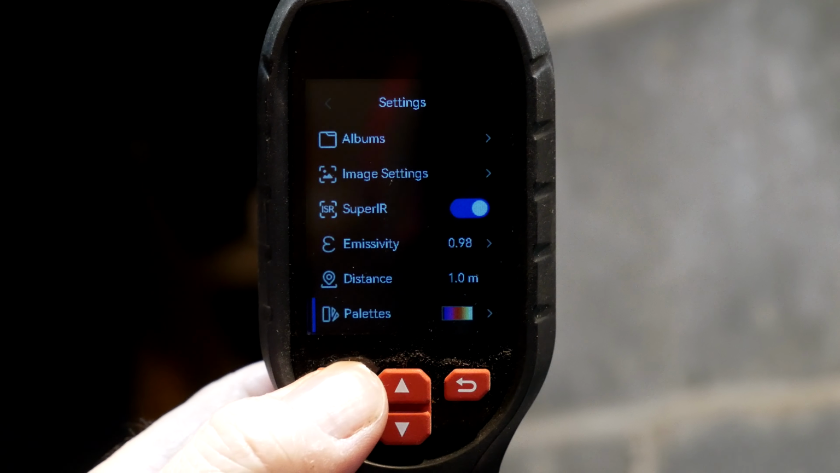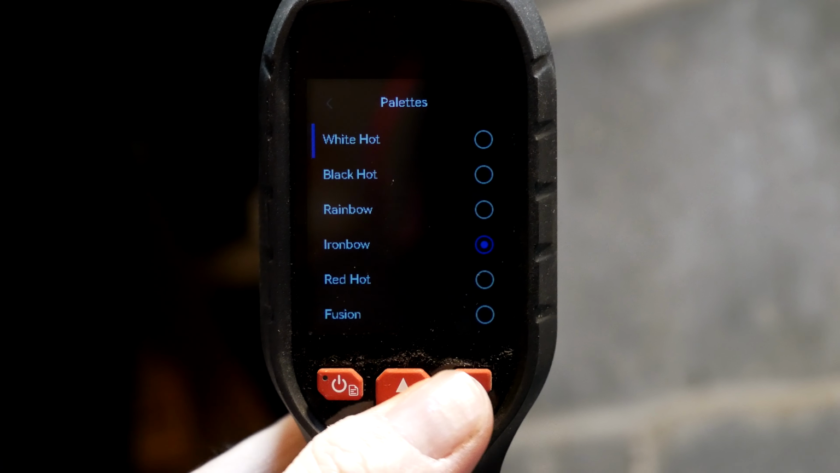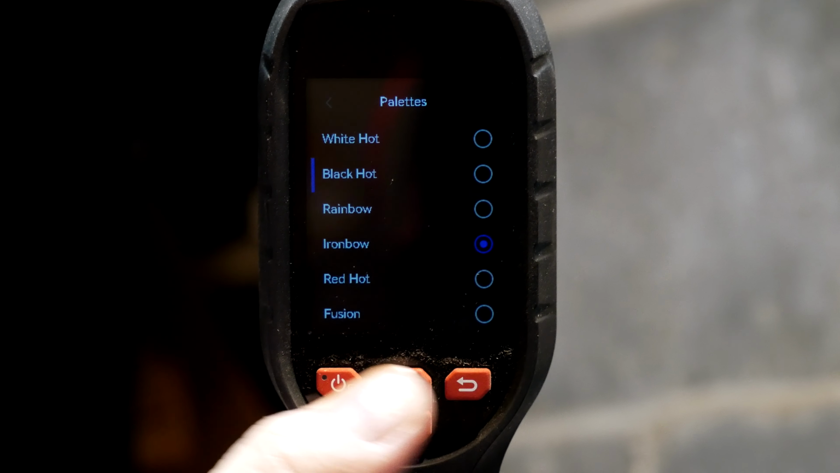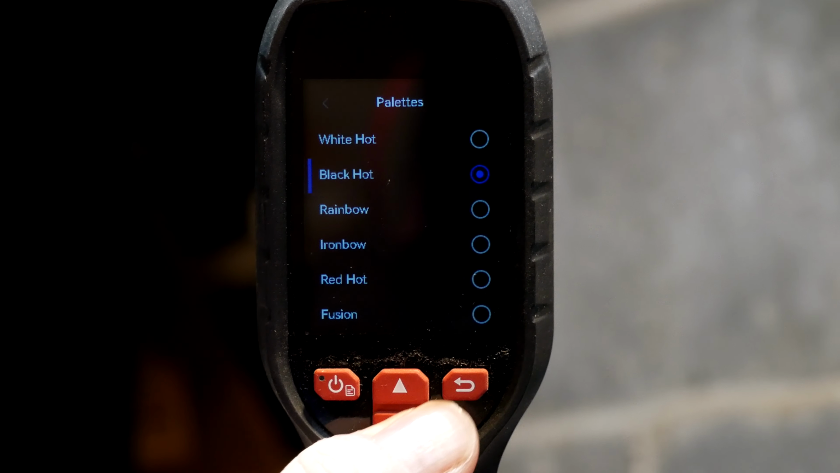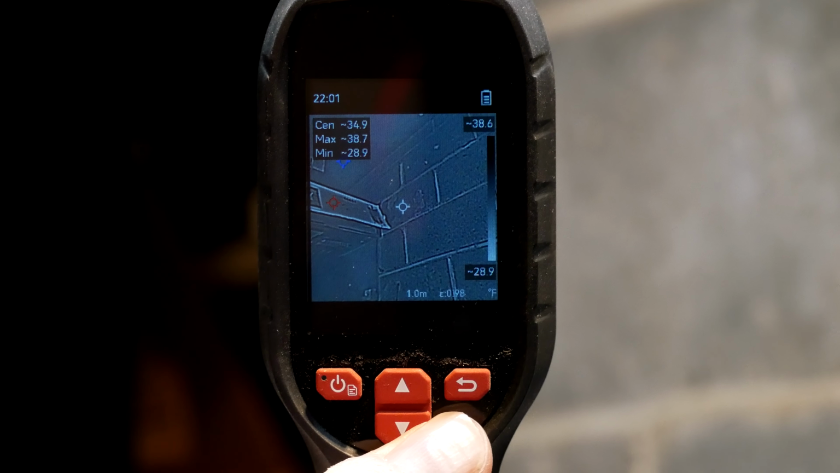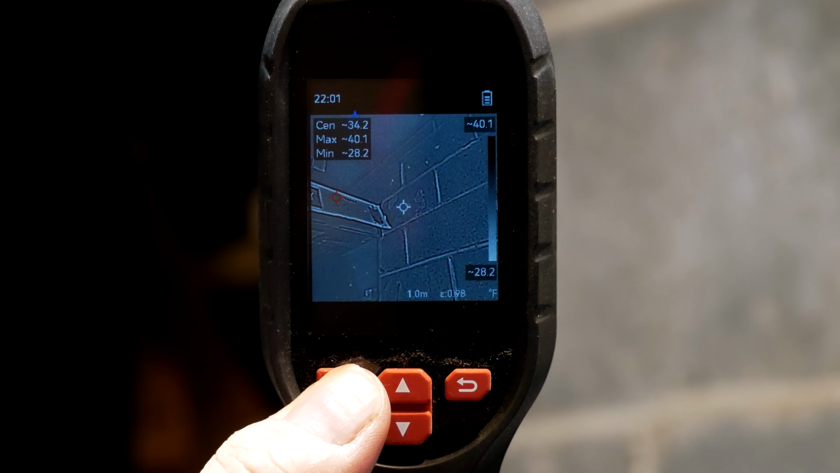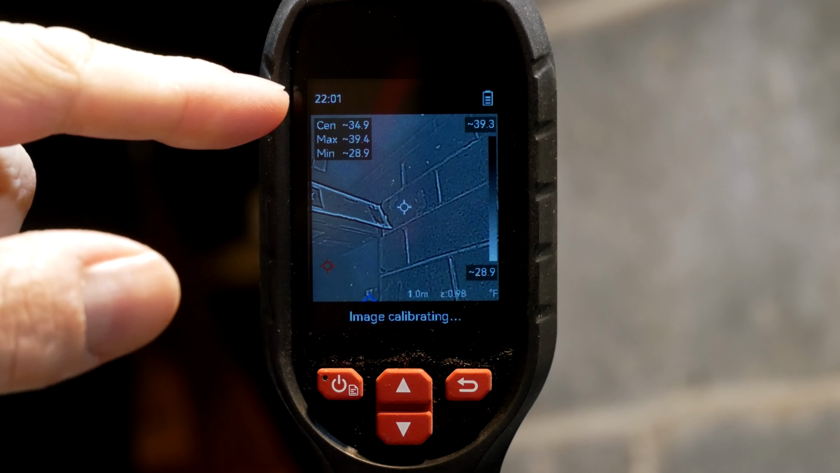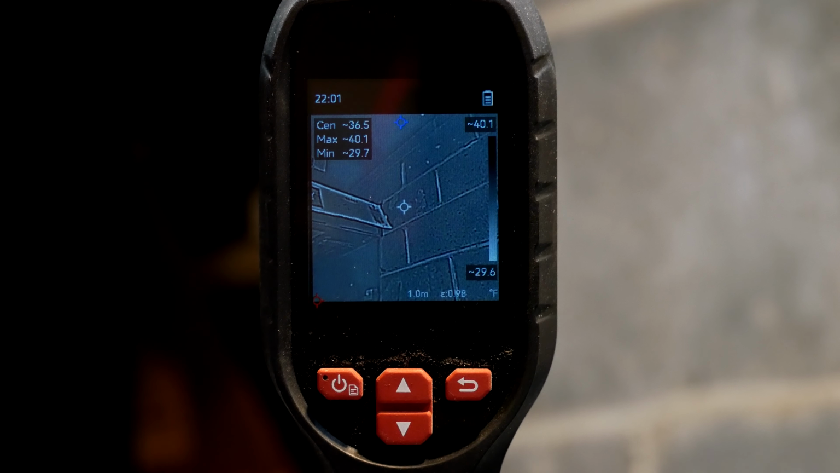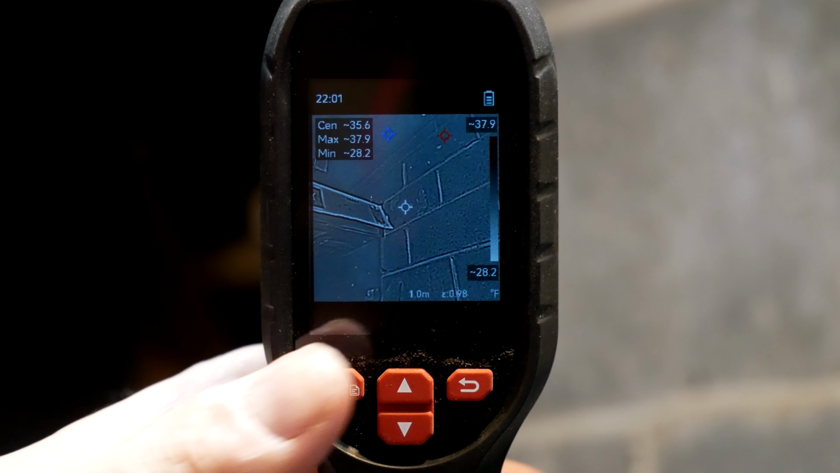All right, the color palettes. We can switch to red hot, or no, black hot. So let's see what that looks like. So you can see we're reading again at 34 there, where when I had it set to that far distance, it was reading like 25 degrees.